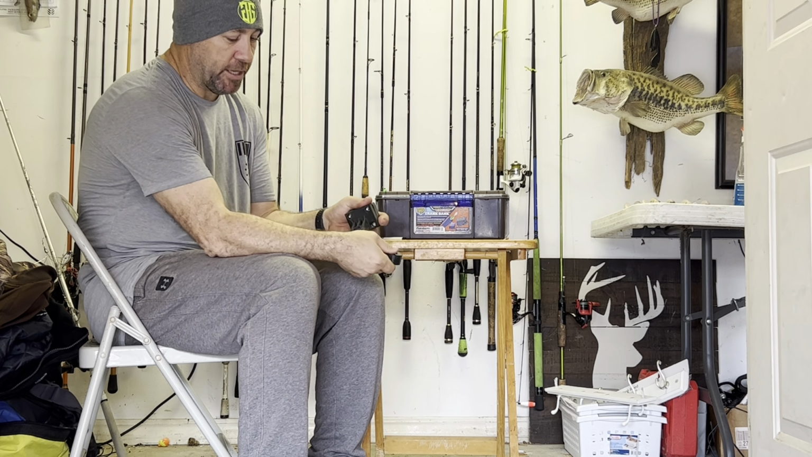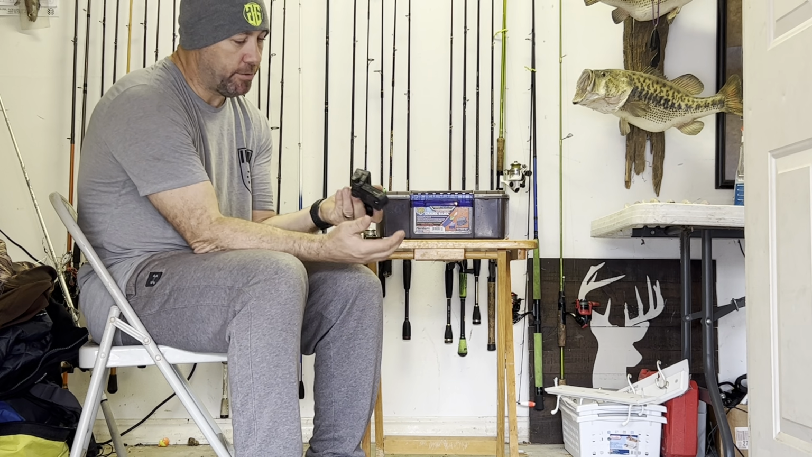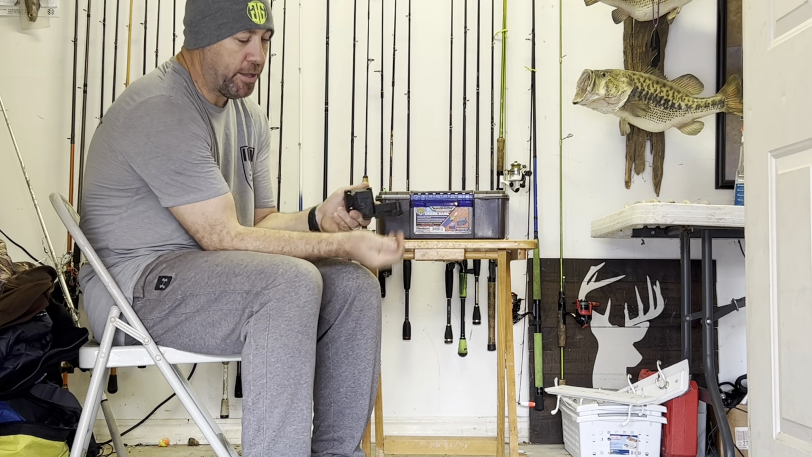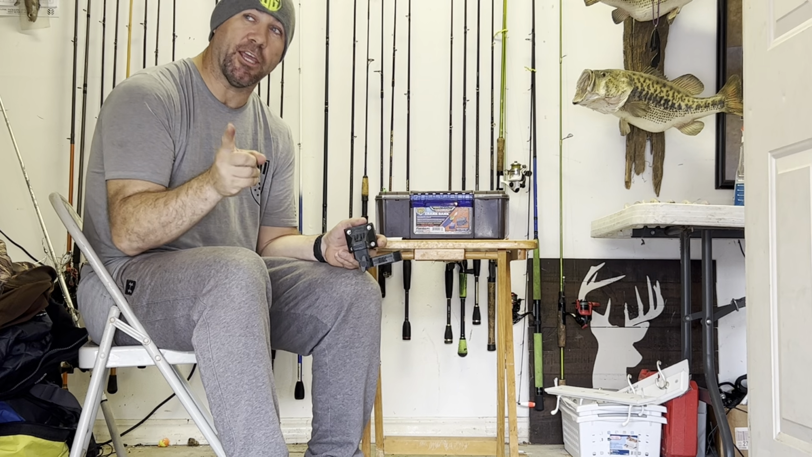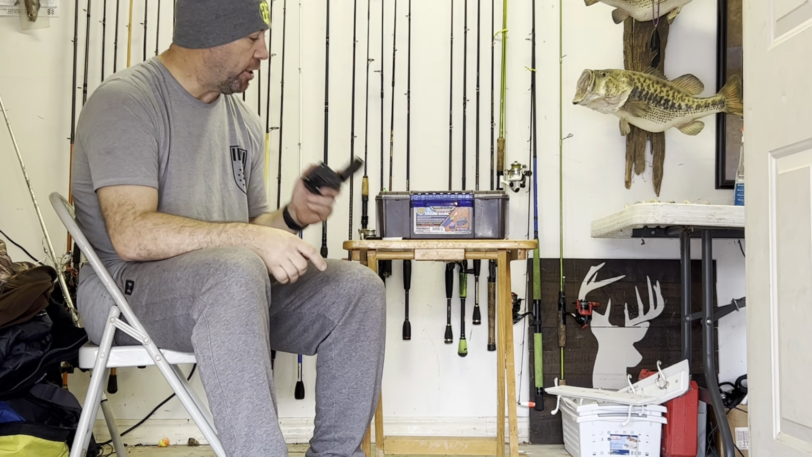I love it because of the infinitely adjustable mount. You can go up, you can go down, you can get the angle, but in part 3, we're going to talk about the proper angle for seeing all that good stuff.